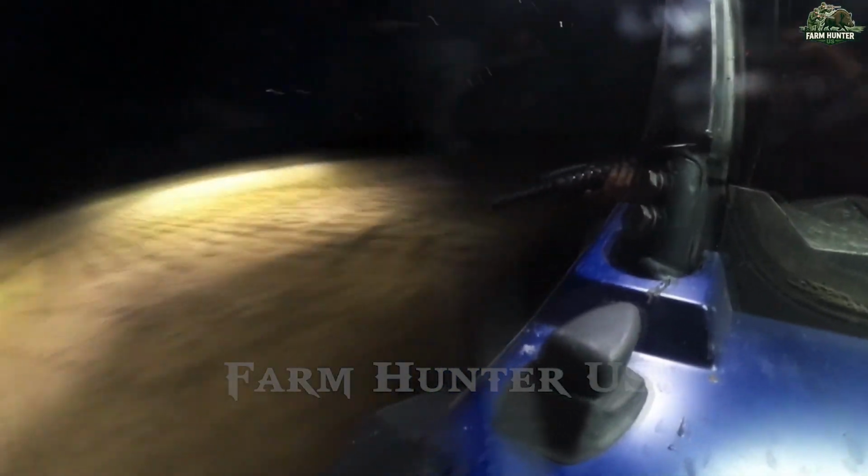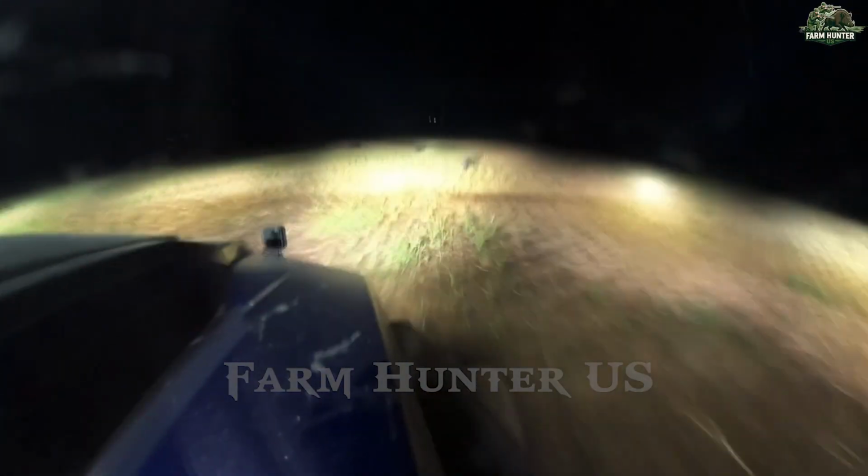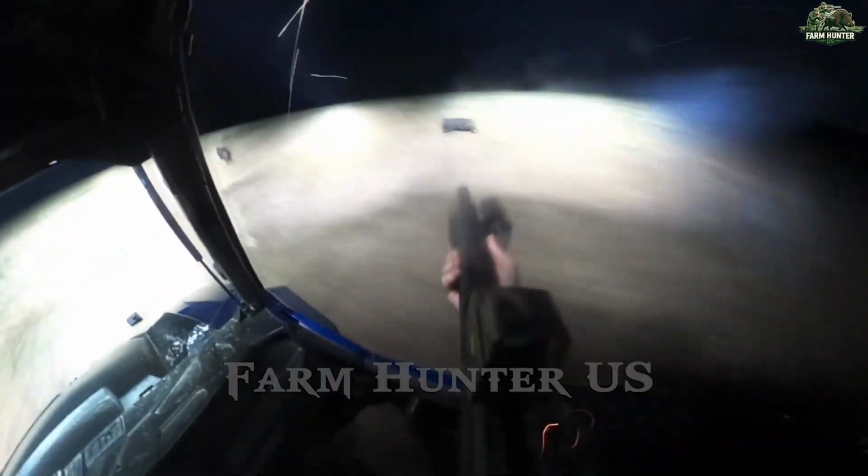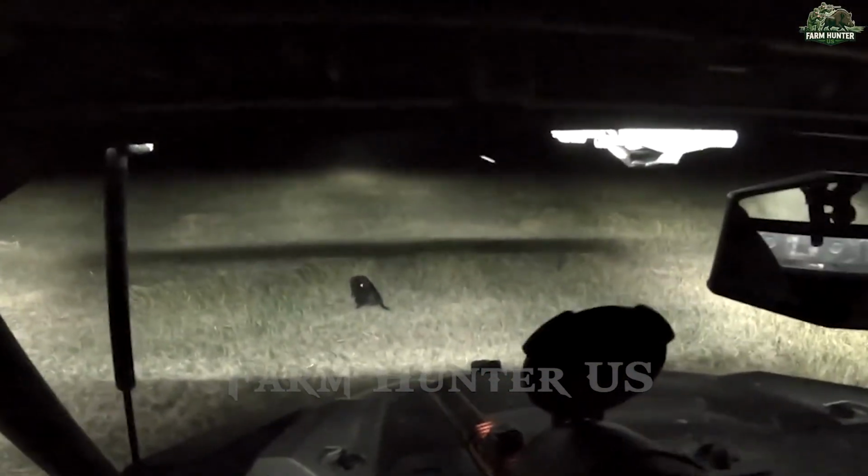No second thoughts, no turning back. We raced through the darkness toward the source of the mayhem. But out here, in the pitch-black wild, facing beasts that can weigh over 300 pounds and charge at 30 miles per hour, the real question isn't just how we'll stop them, but if we can. Stay with us, because this isn't just a hunt, it's a fight for survival.